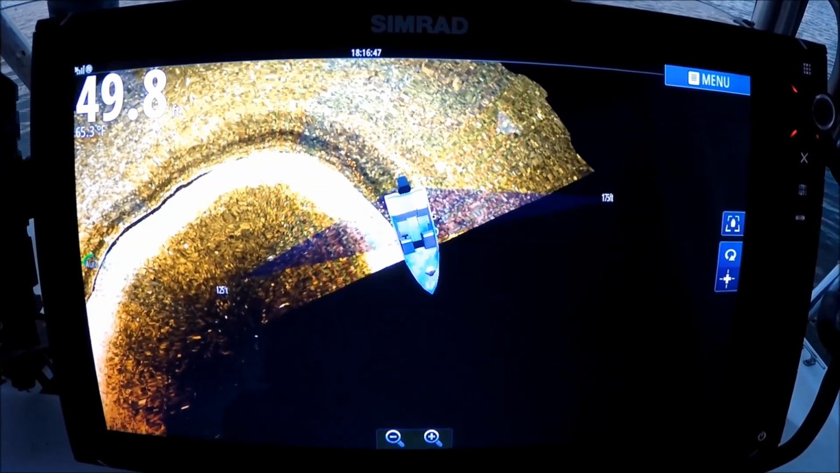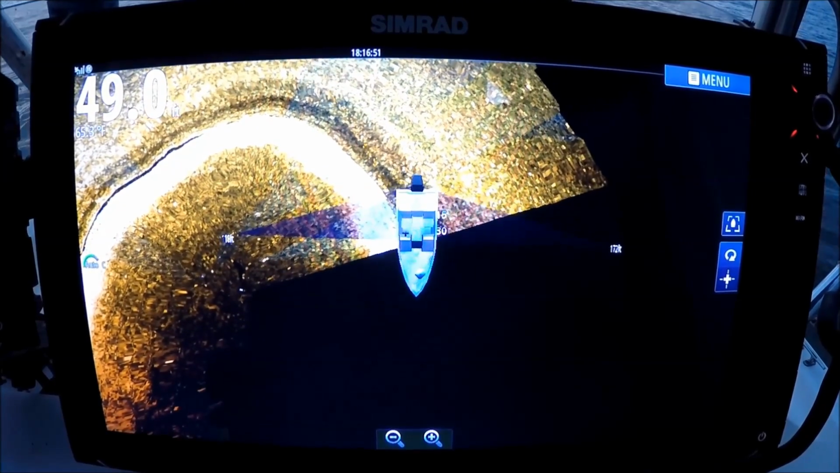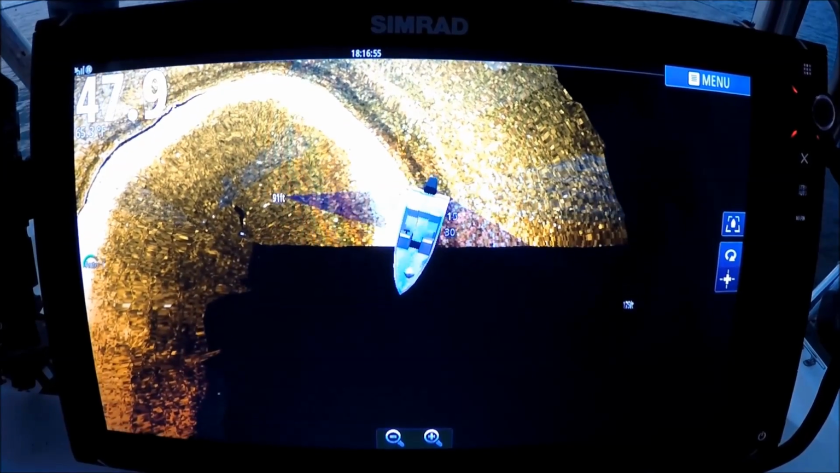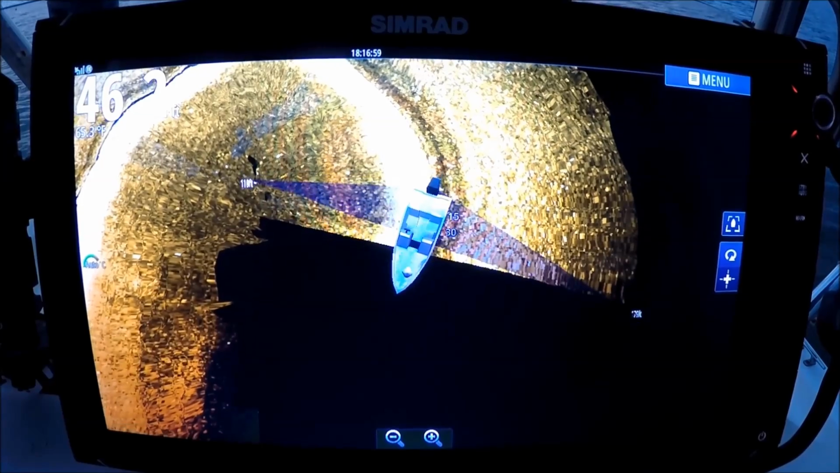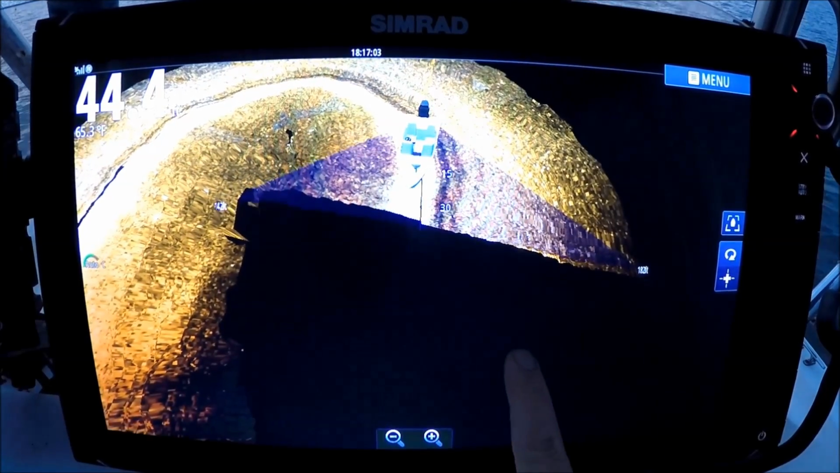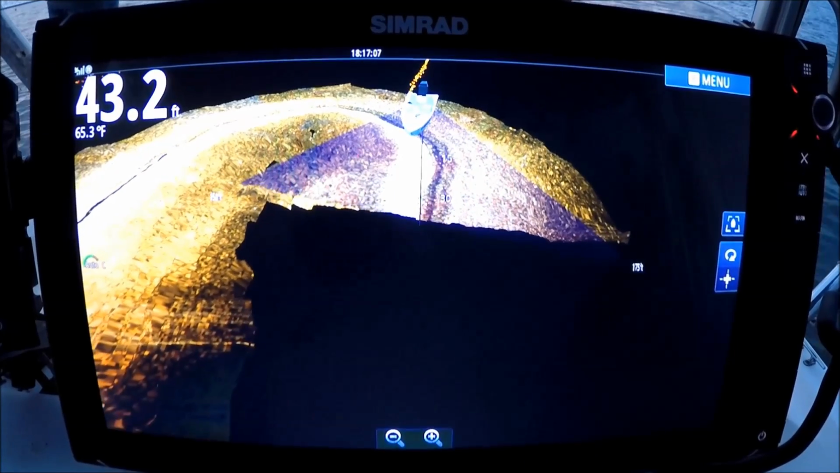It's a great tool for recording. If you're recording a log and you want to see exactly what you went over, you can use this for that. See, I'll straighten it back out again a little bit. We'll come right across our history. See that? Pretty cool.